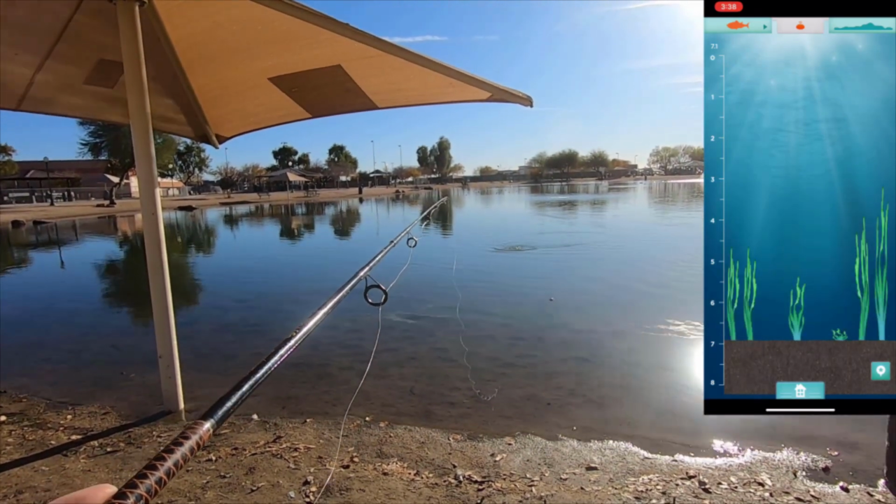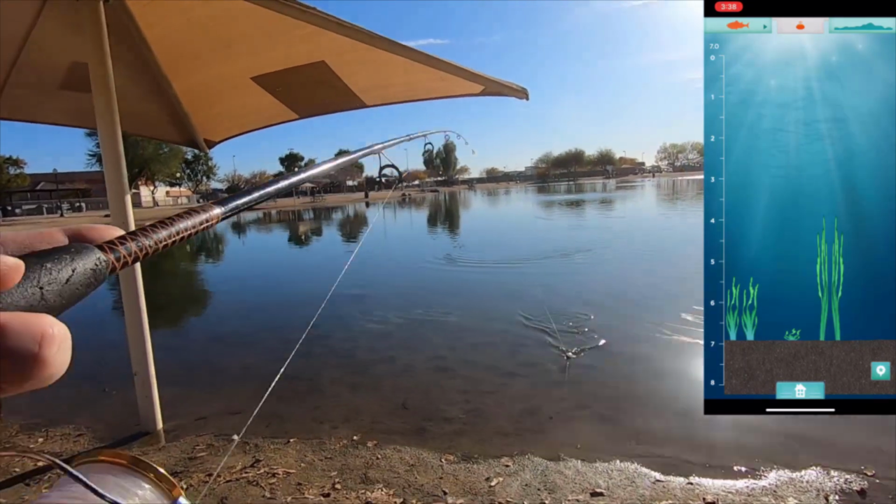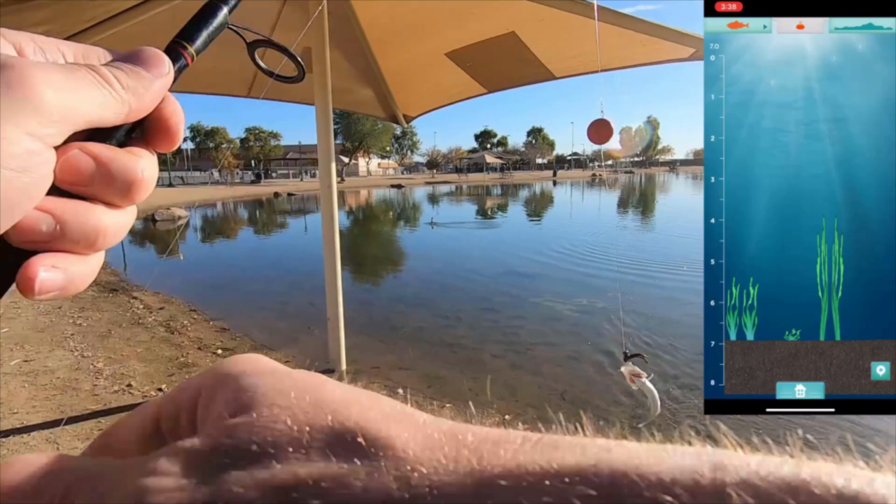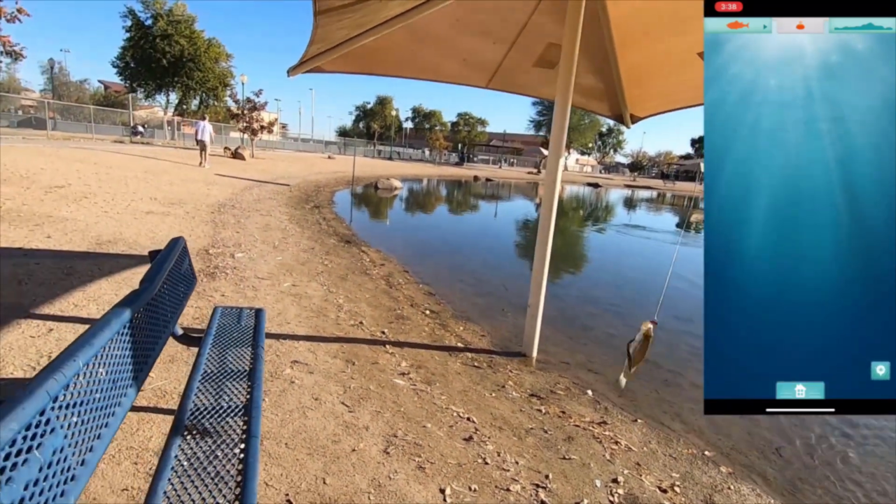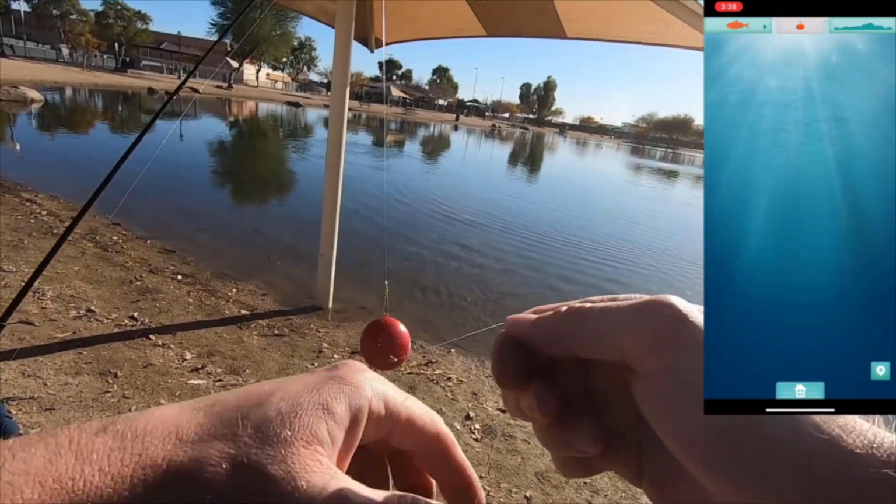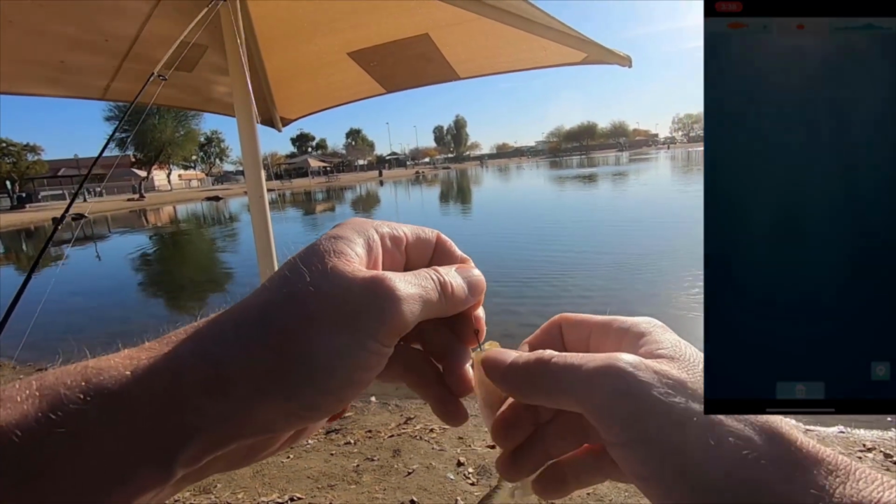I think I'm probably too shallow at this point for it to register correctly. Oh, there's actually something on there. It wasn't even pulling on the bobber though. Oh man, I think this thing's a record.